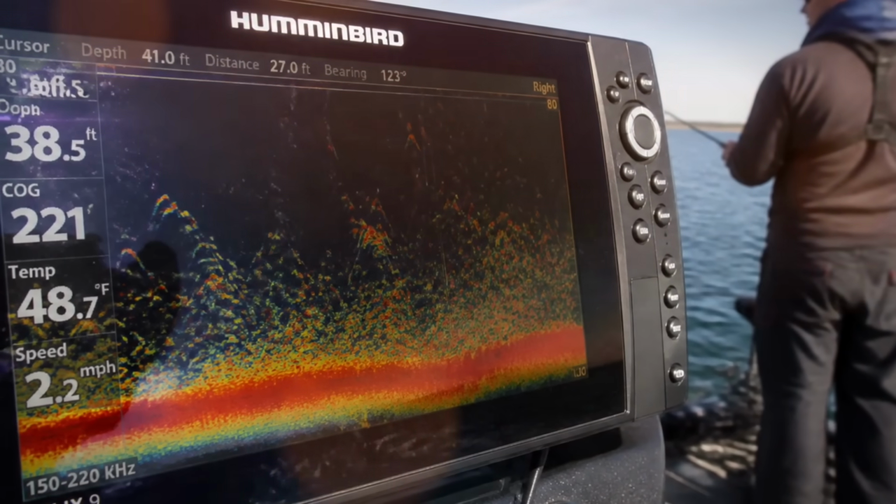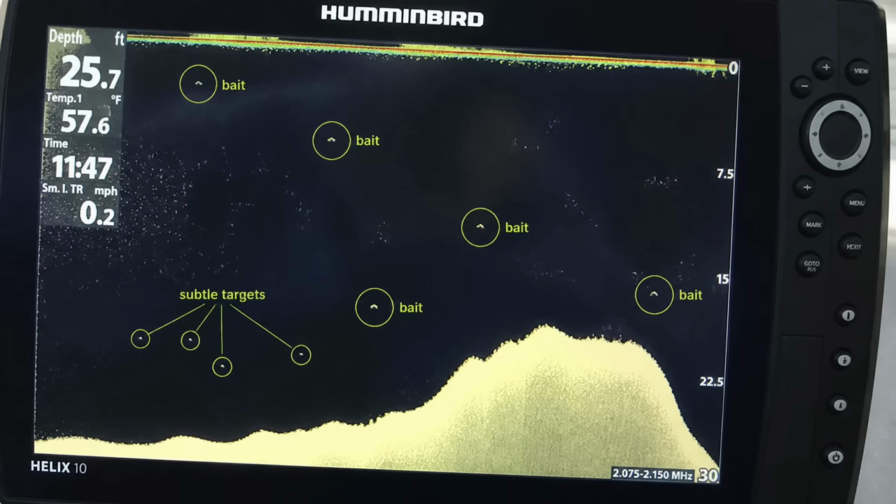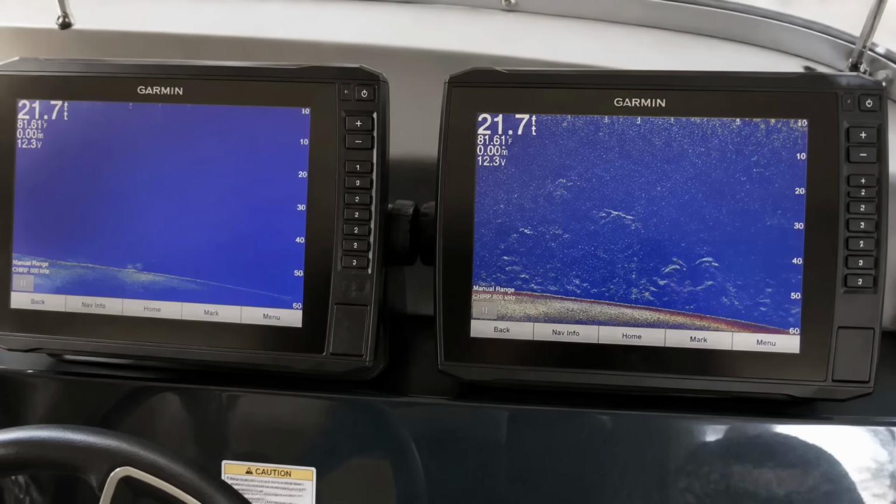Yes, the screen will look a little busier. That little bit of clutter is the receipt that proves you are not deleting the small marks. A perfectly spotless screen is almost always a screen that's hiding something from you.